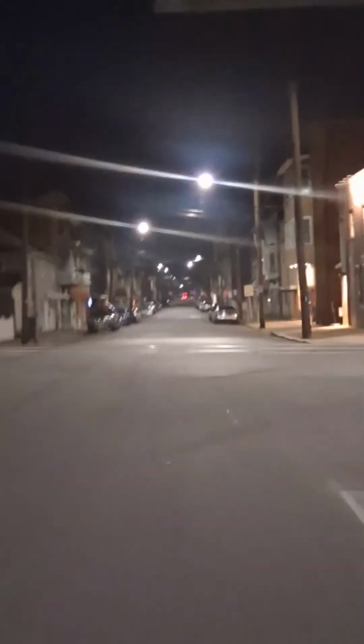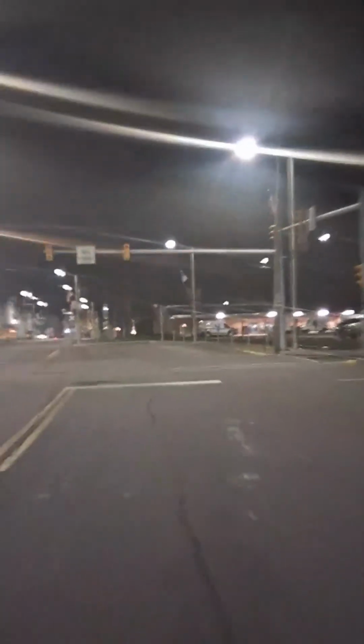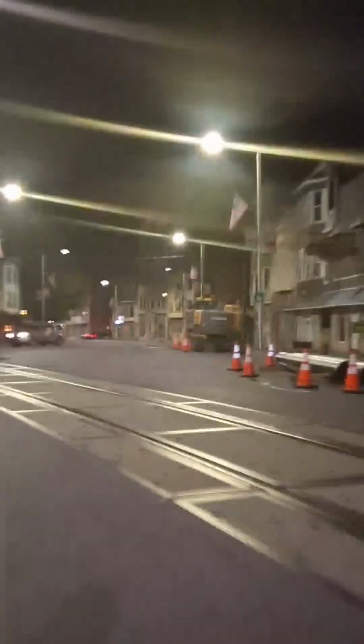Decided I wanted to take the long way around. Still got a good crowd at the PO lot. I think they're yelling at me back there, y'all.